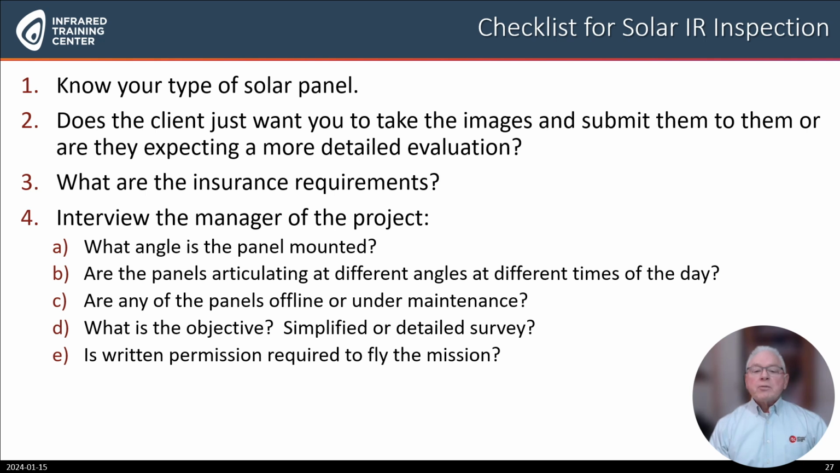Interview the manager of the project. What angle is the panel mounted? Are the panels articulating at different angles at different times of the day? Are any of the panels offline or under maintenance? What is the objective of the inspection? Simplified or detailed? And is written permission required to fly the mission? These are just a few items that you might discuss with the manager of the project in setting up your standard operating procedures.